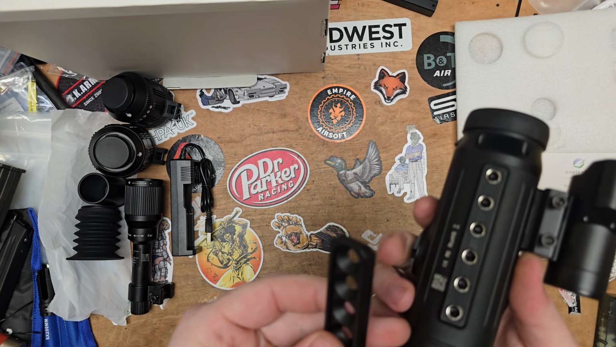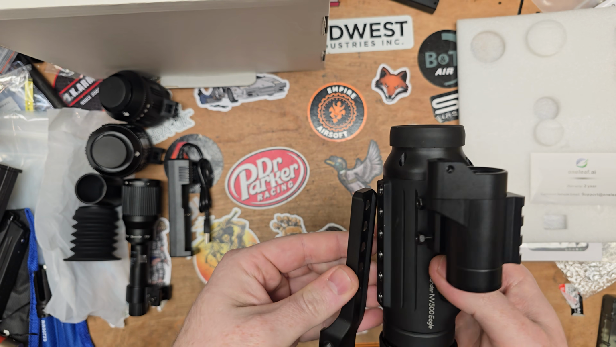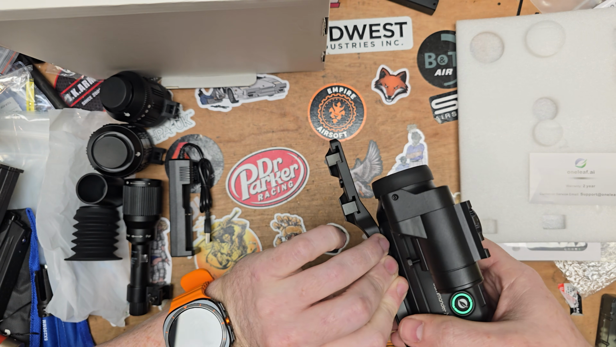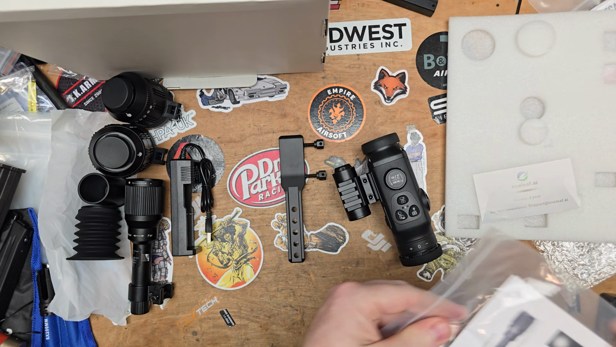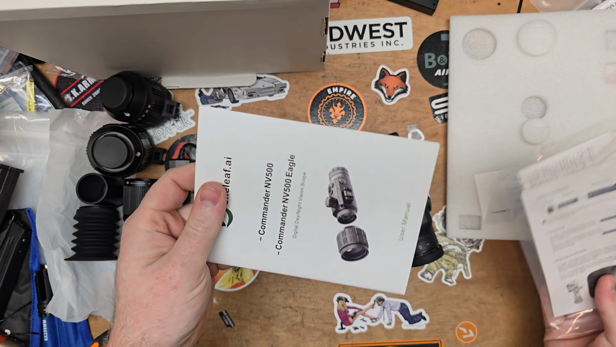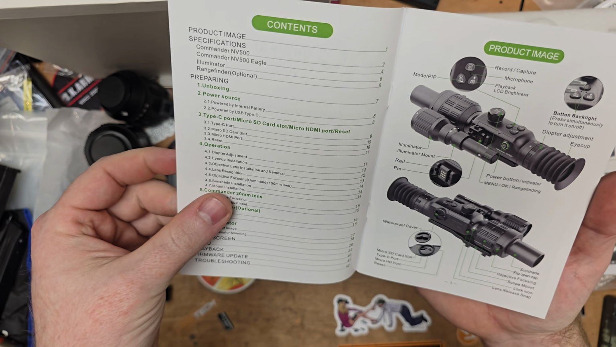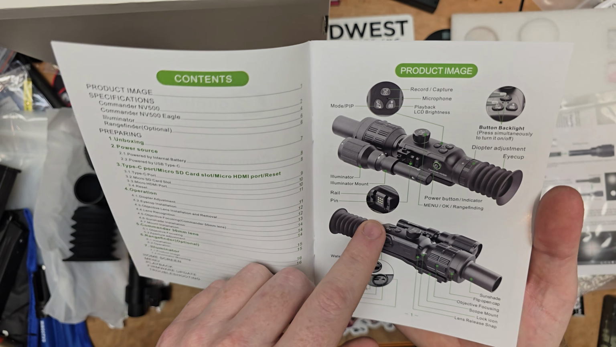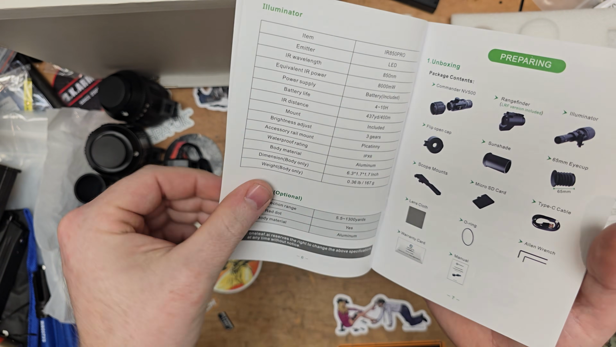What about screws? Do we have screws to mount this thing? So we've got the mount. Not sure how this would mount on there. Let's have a quick gander at this here. If it doesn't come with the screws, that's a bit of an oversight. I'll have to check in the box again. Yes, yeah, so the mount goes forward like a cantilever. So it does have connections on that side for the rangefinder, so I'm sure that's integrated into the scope. Got all these different specifications here.